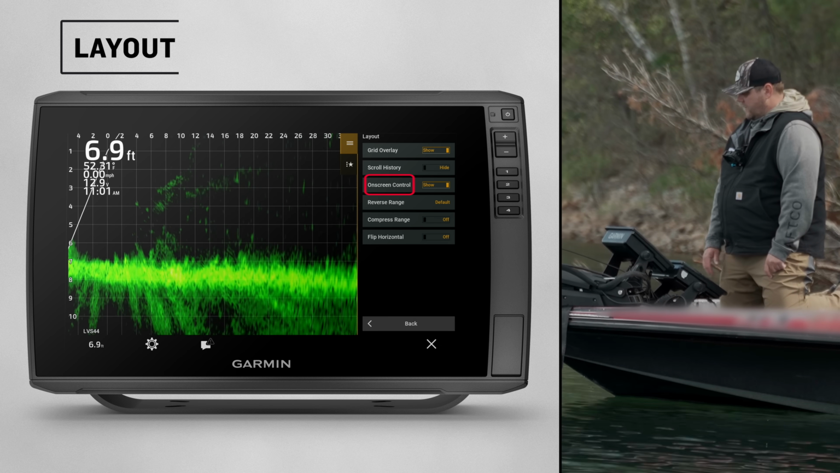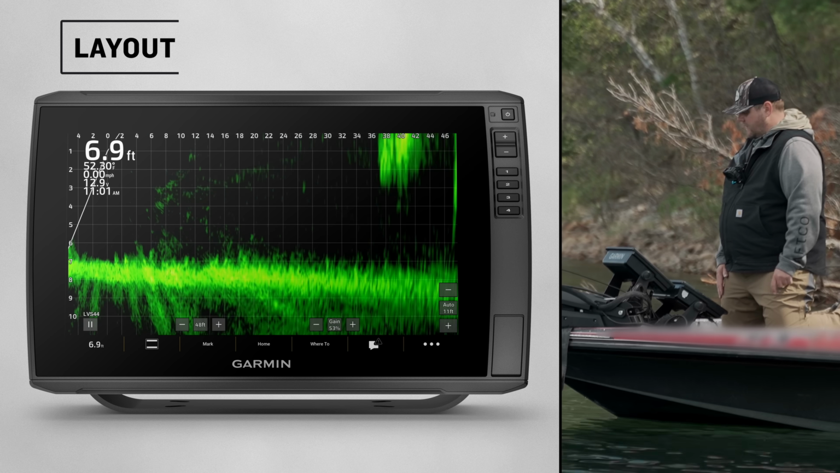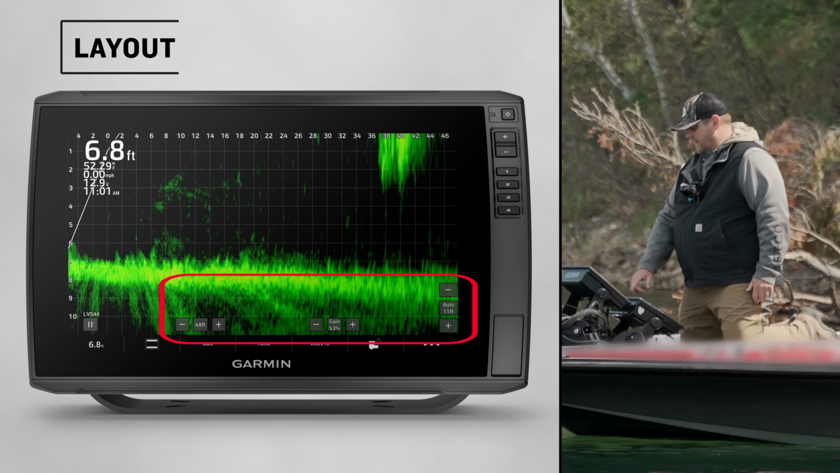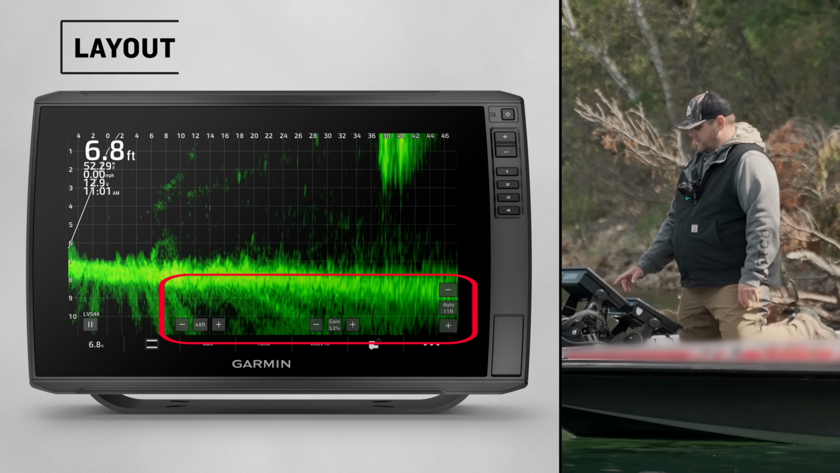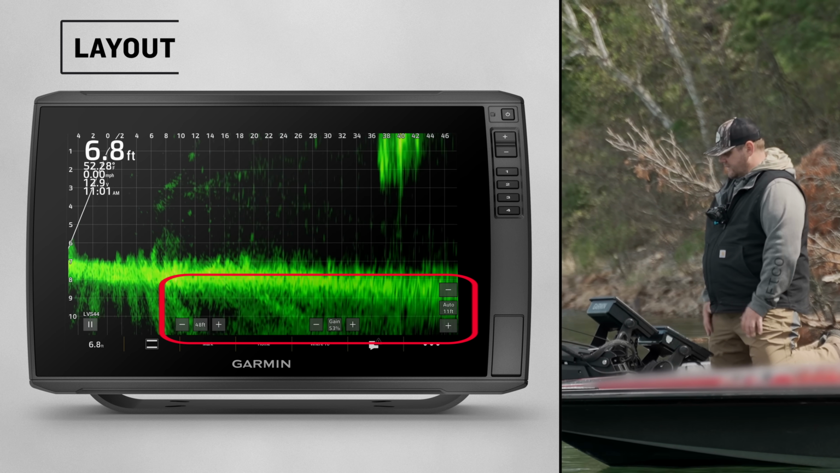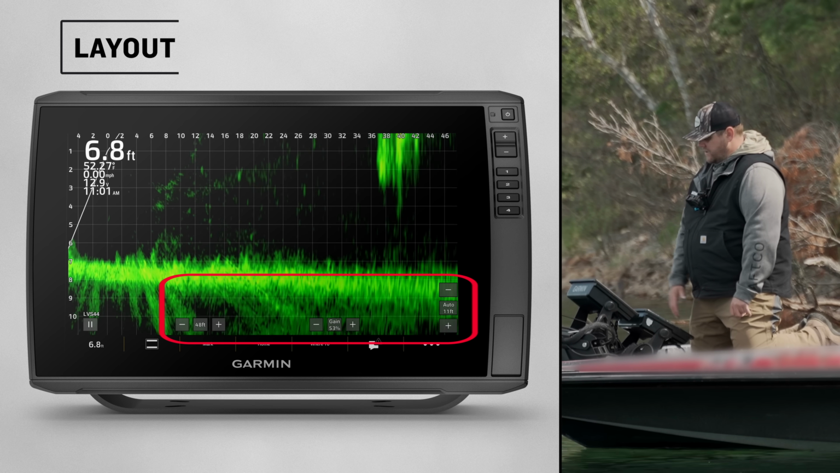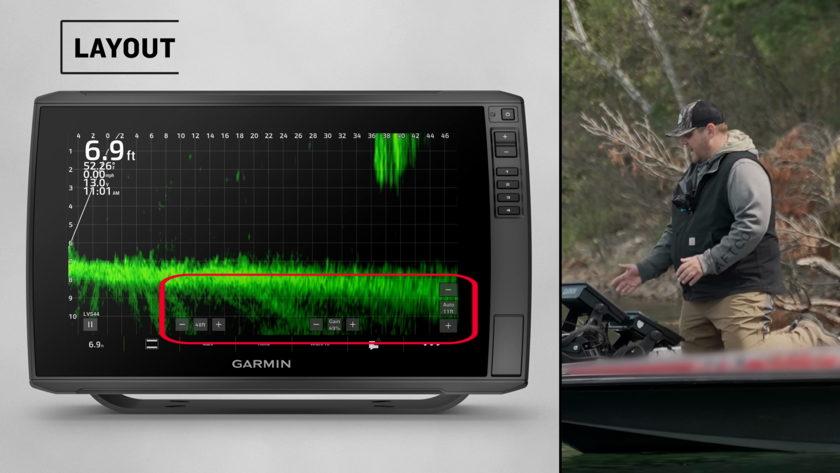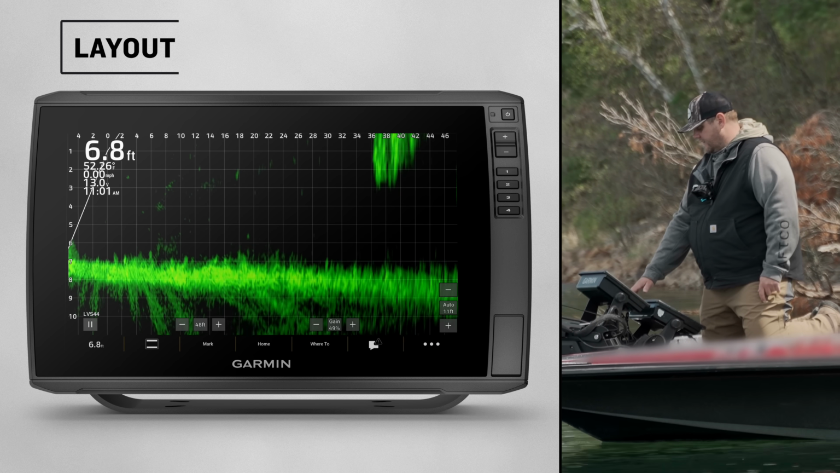And then our on-screen controls. If I go back to the main screen here, I like to have the on-screen controls on. That's where I can see my depth ranges, my distance ranges, and of course the gain. Having those right there on the screen is a nice option because you're able to quickly reach down and make those adjustments as you need to without having to go back into any sort of menu or anything like that.